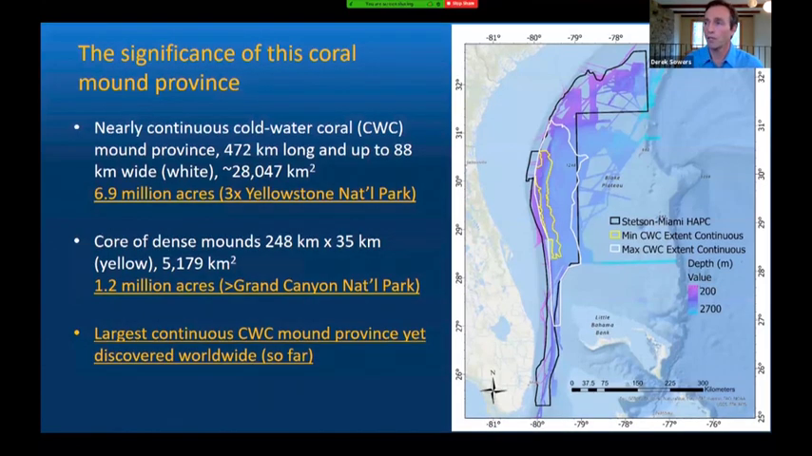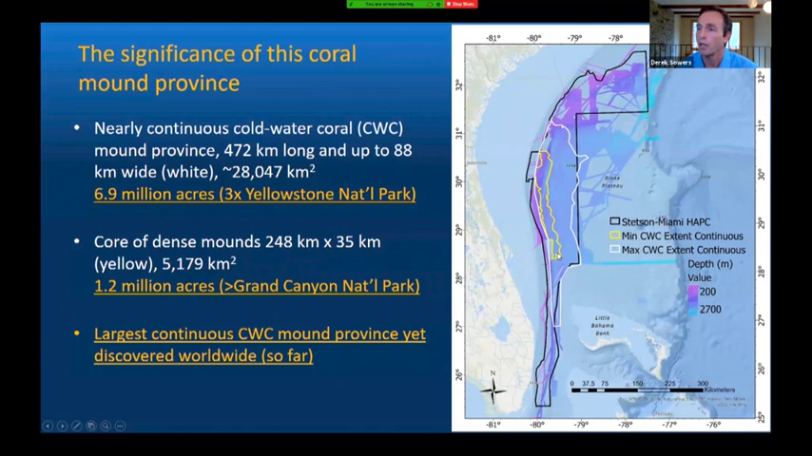So first, the significance of this coral mound province as a whole. This provides a nearly continuous cold water coral area up to 472 kilometers long and 88 kilometers wide. This is shown in white on the right on this map. That white polygon is 6.9 million acres. For comparison, that's about 3 times the size of Yellowstone National Park.